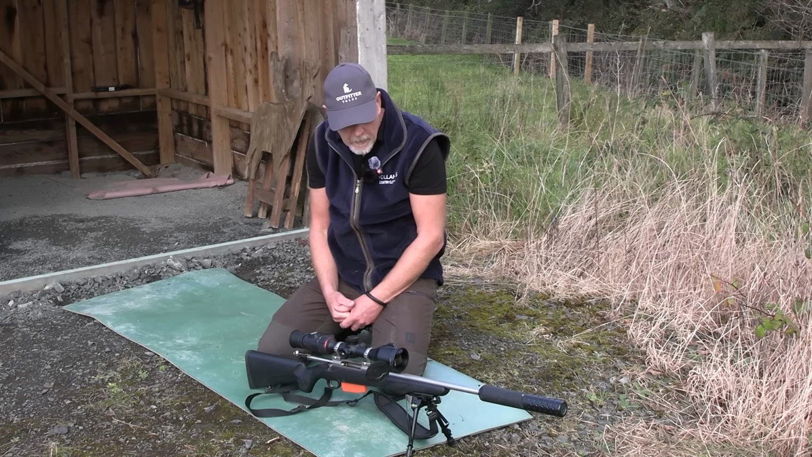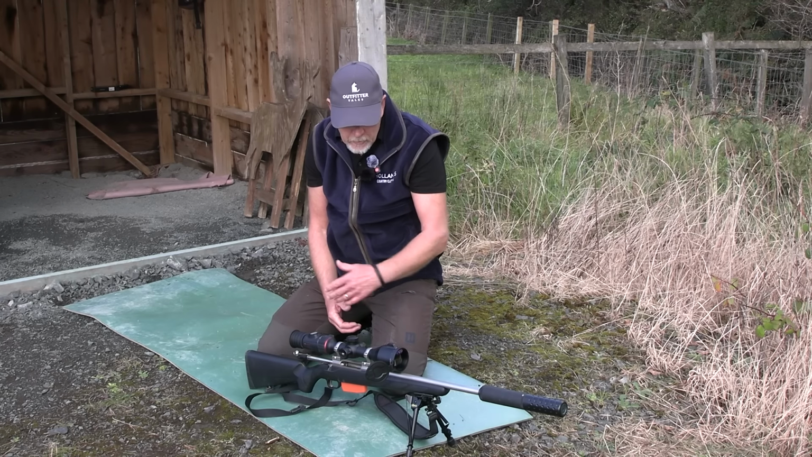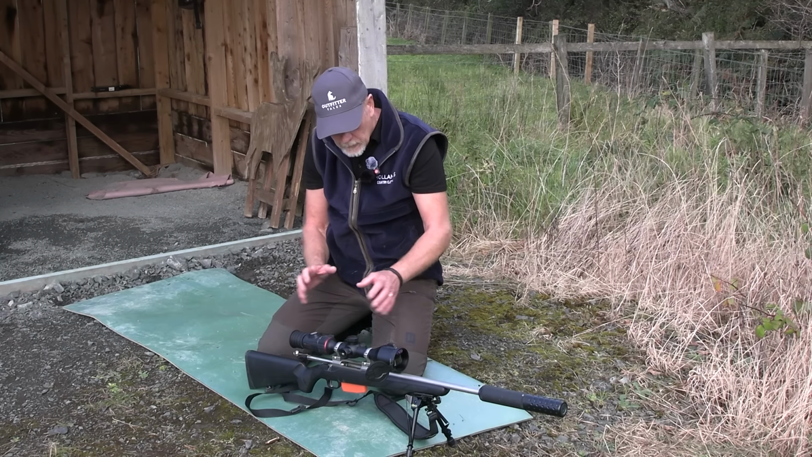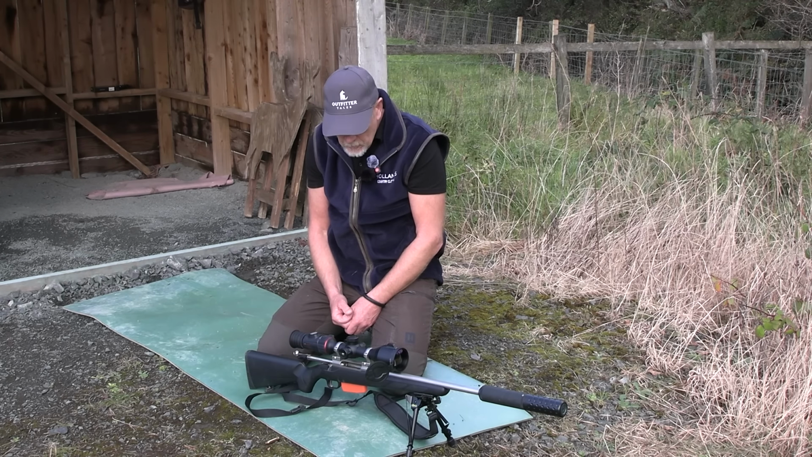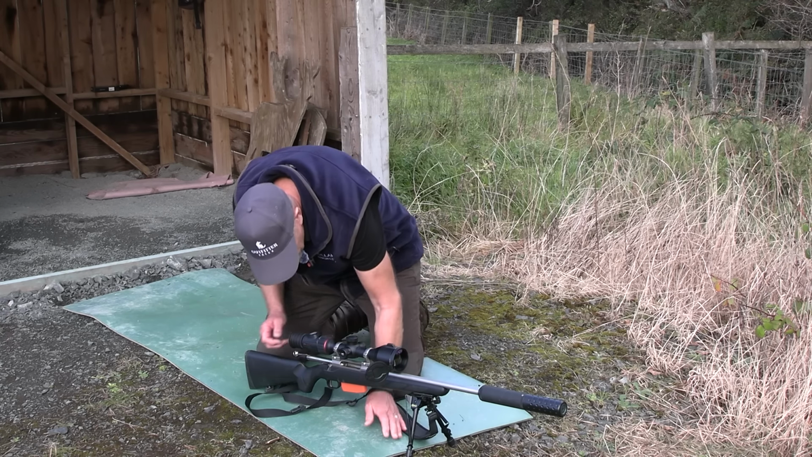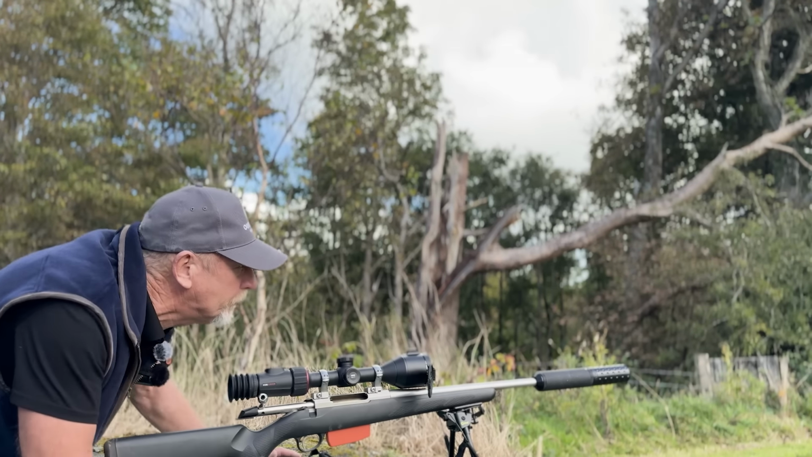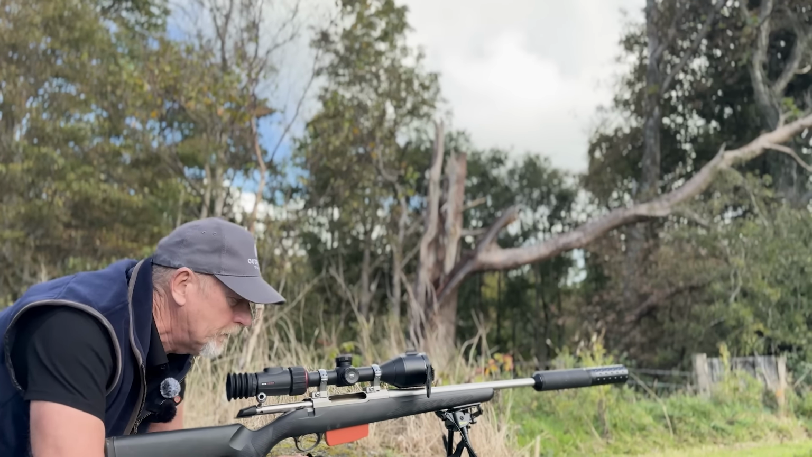So again, battery powering. Record, you can get it to record automatically on trigger if you like, so that's a good thing as well. So really good bit of kit. All we need to do now is check it out and see how it operates. So we'll give it a shot or two. Not the ideal conditions for zeroing a thermal scope, but we've got a heat pad on the front.